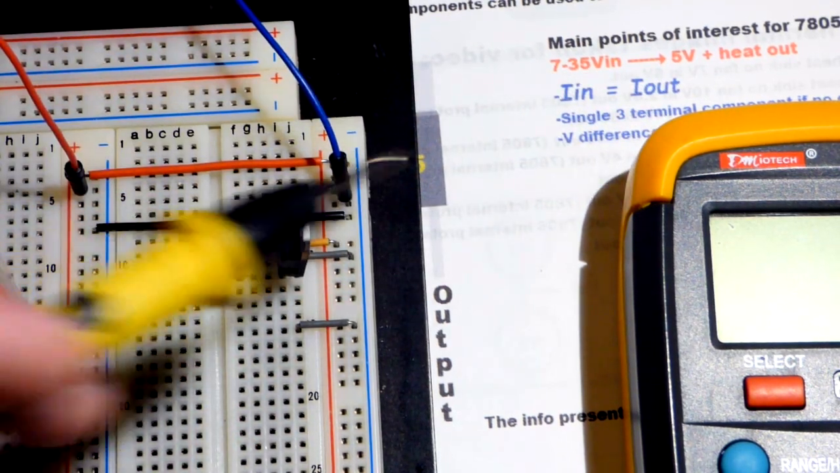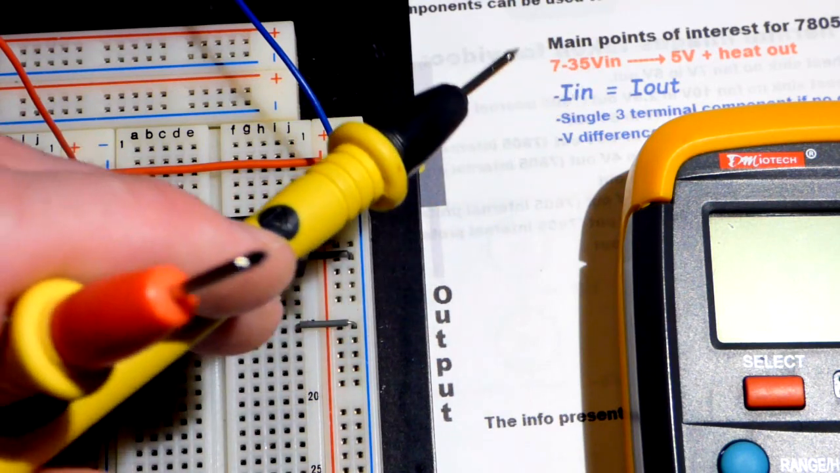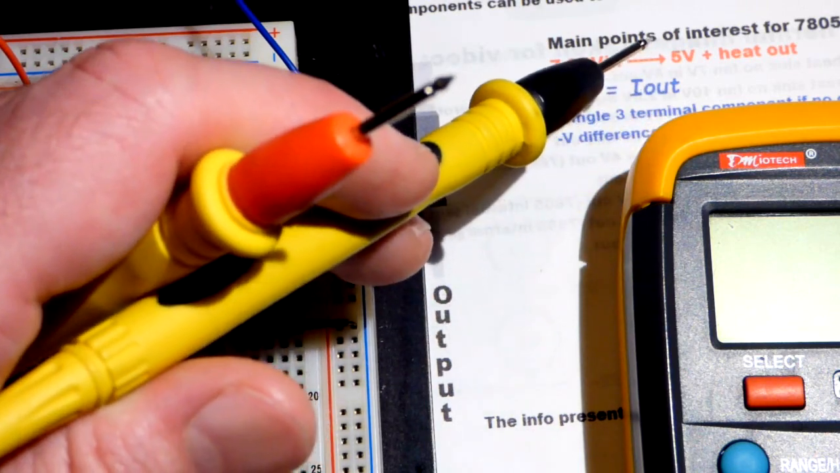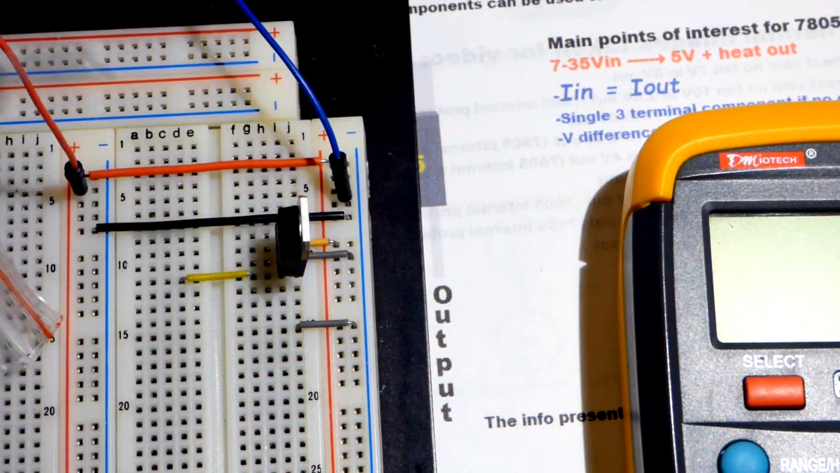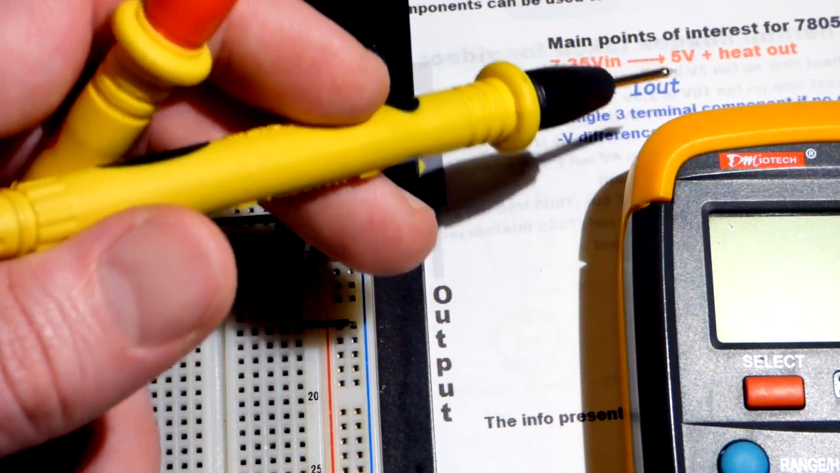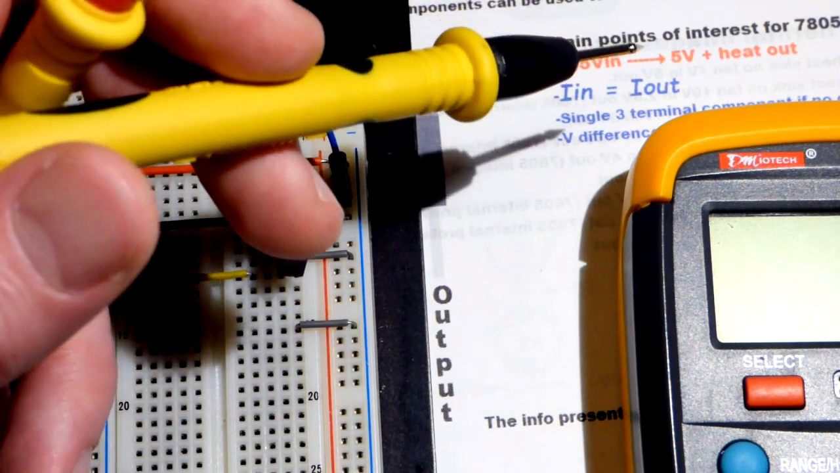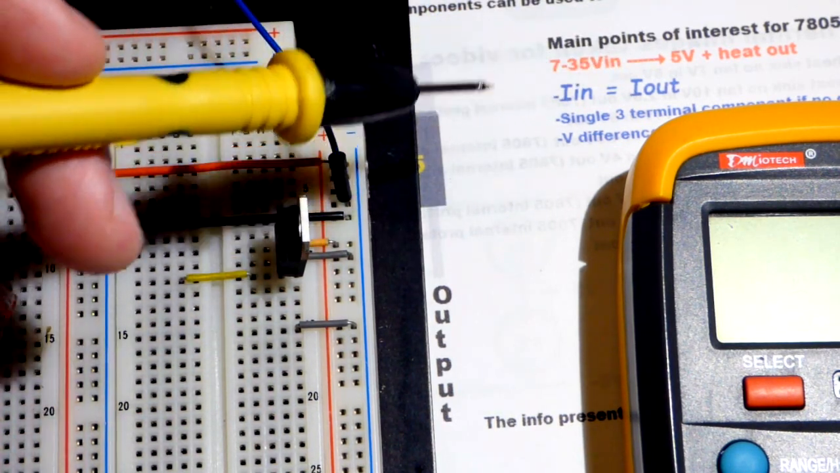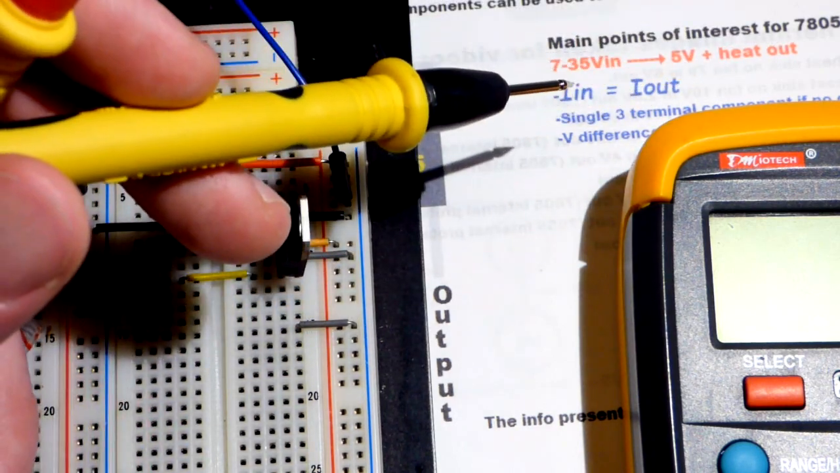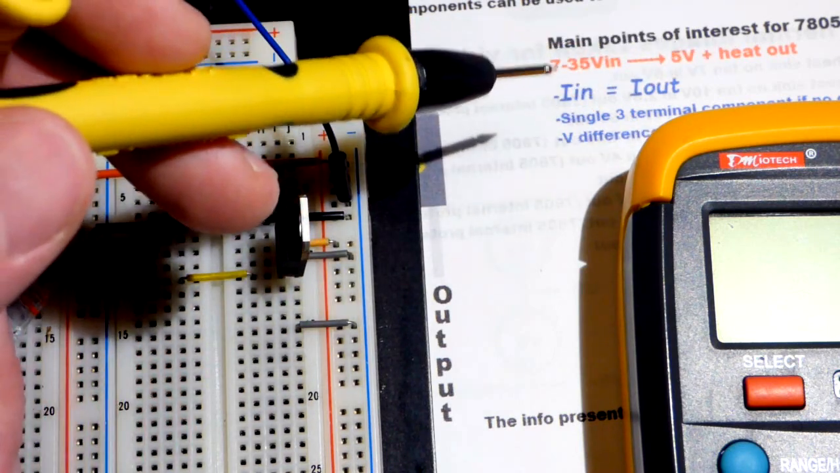There'll actually be more current going out than coming in, but it will be at a lower voltage. So the power will be the same if it is 100% efficient. Nothing's 100% efficient. So if you cut the voltage in half, you expect twice the current, but it'll probably be a little less than that due to losses. And then some of them may not even provide close to twice the current, but you should get more current if it is a buck converter. And a boost converter will take a lower voltage in and output a higher voltage, but at less current. You'll have more current coming in, less current going out.